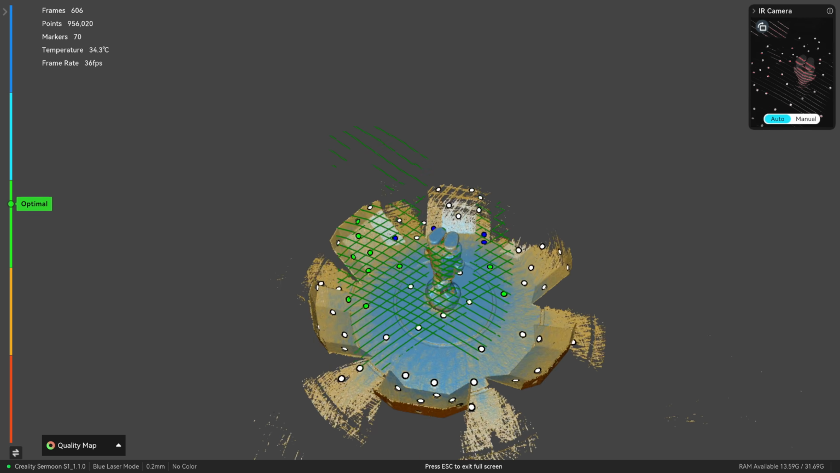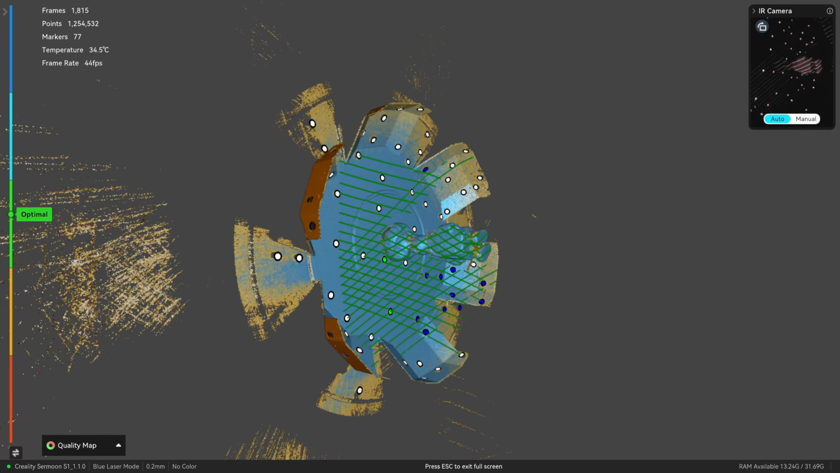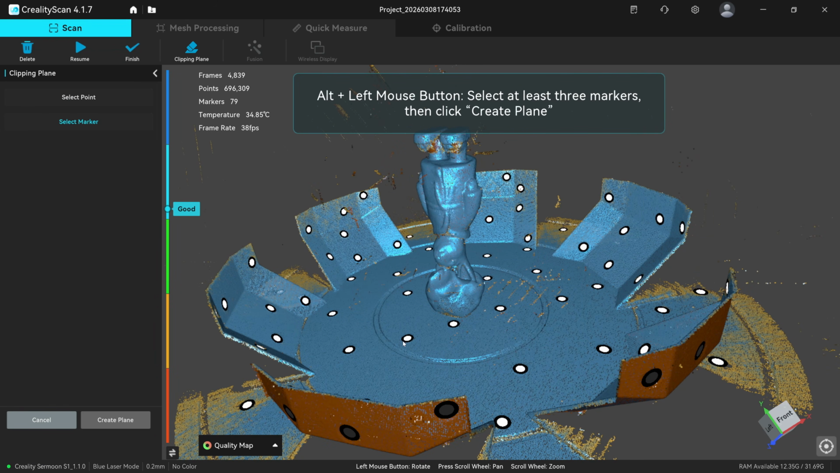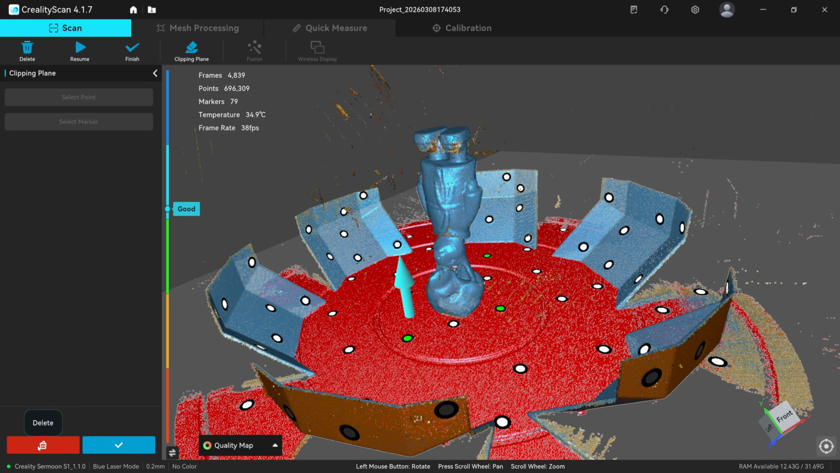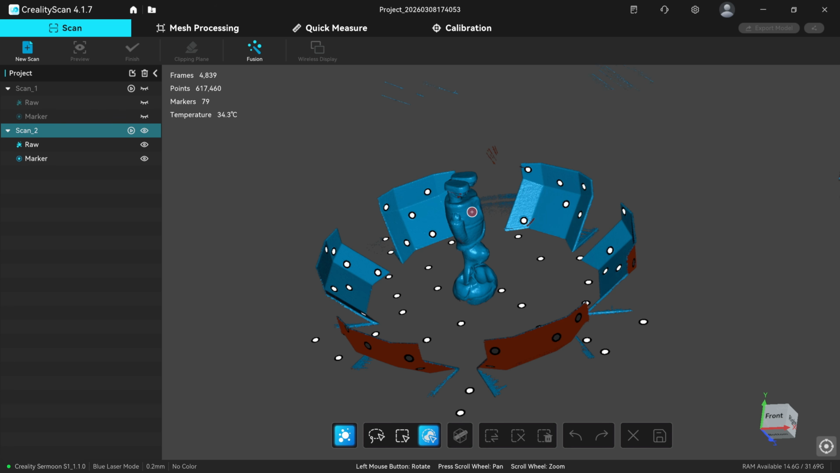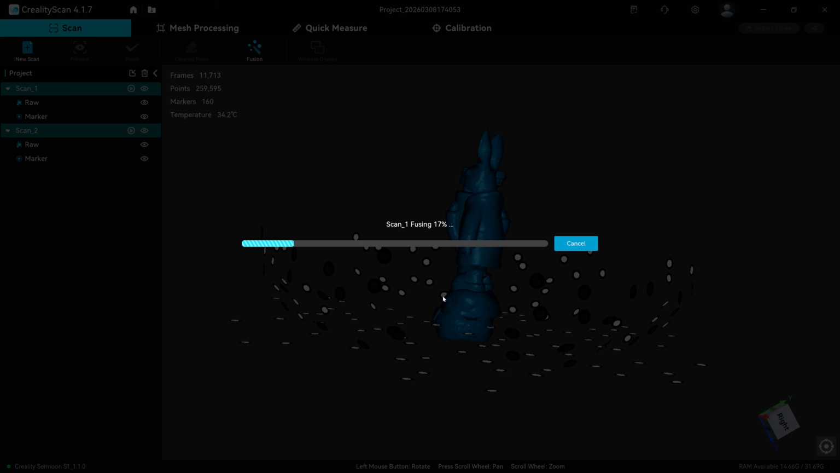Okay, I've stood him on his ear holes. I'm going to race around this now then, and I'll bring you back at the end. Clipping plane, 3 points. Boom, done. Finish. Connect the components. Oh, missing his head. Let's just select his head as well. Invert the selection, delete. Fuse them both to 0.2 together.